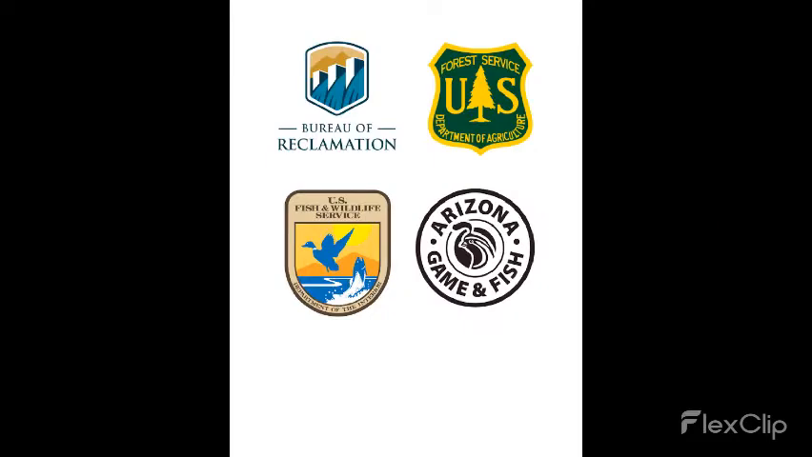Recently, the Bureau of Reclamation, United States Forest Service, United States Fish and Wildlife Service, and the Arizona Game and Fish Department have all come together to propose a project that would assist native fish recovery on the Upper Verde River.